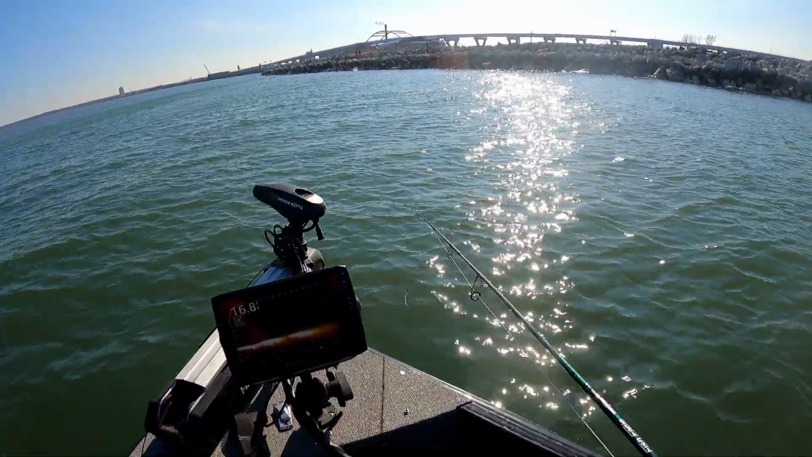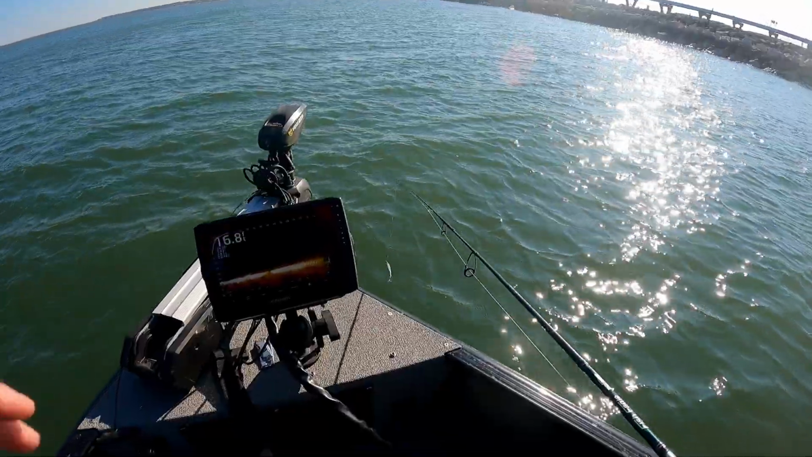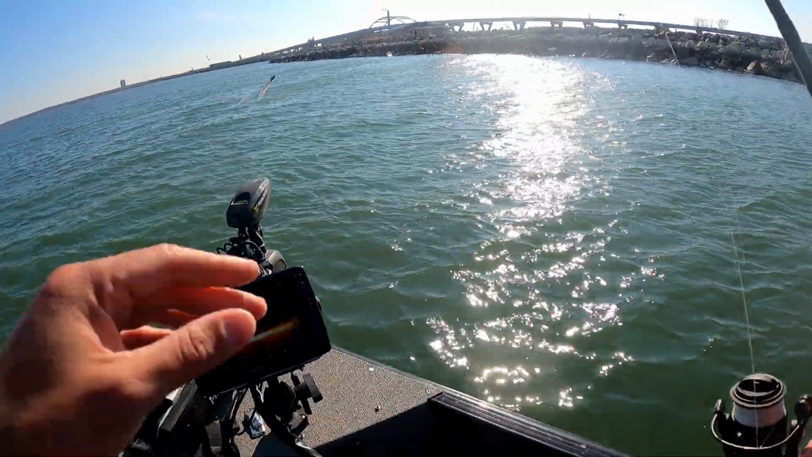So if you don't have live scope, folks, the best thing I can recommend to you is cover a lot of water. If you're in a boat, cover a lot of water. Fish what looks good. Throw crankbaits at them. If they don't want a moving bait, try something slower like a jig and plastic like I'm throwing here.